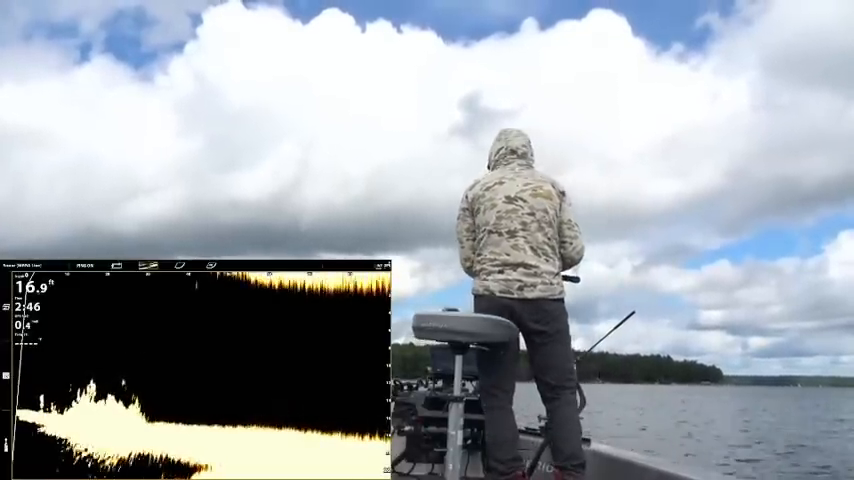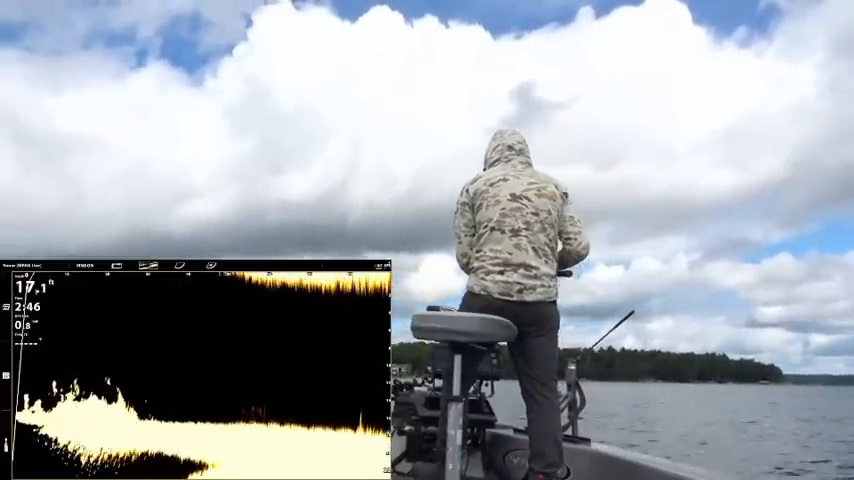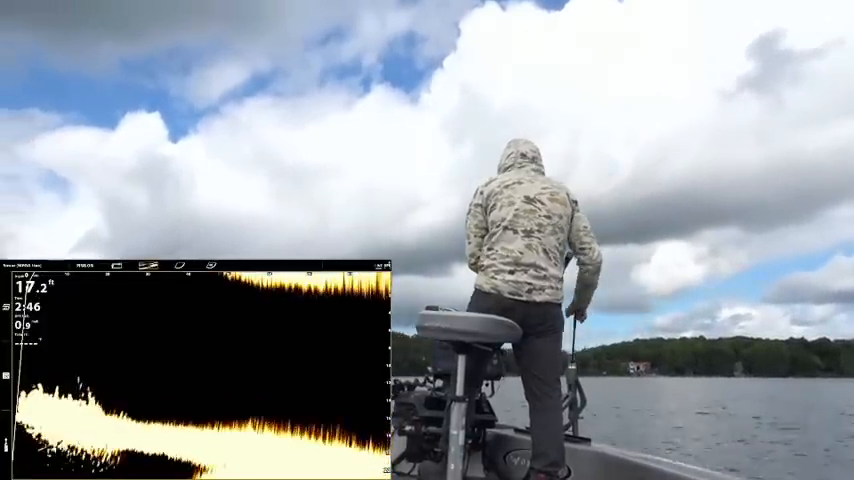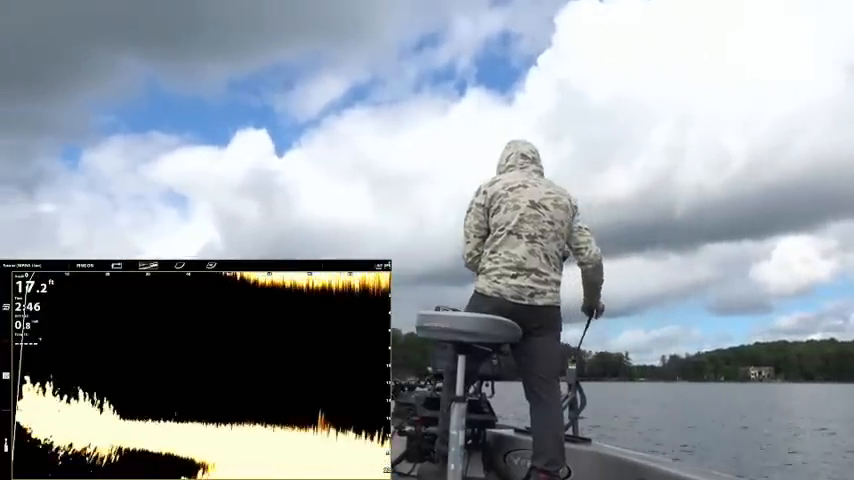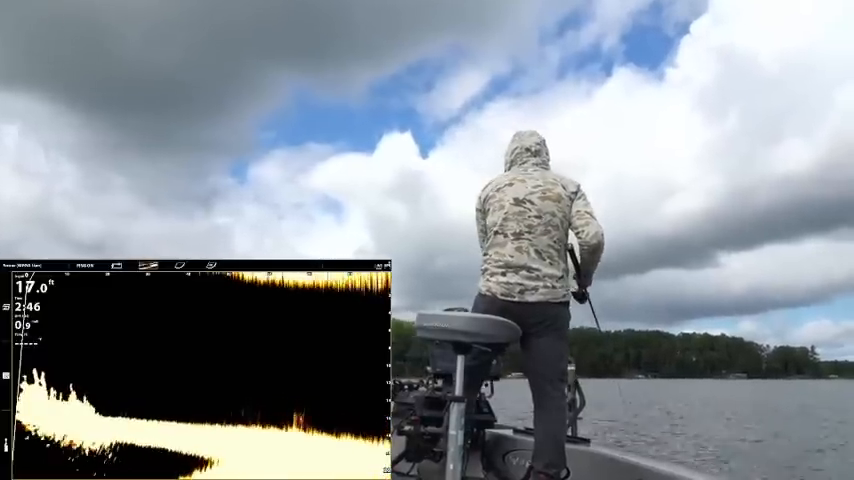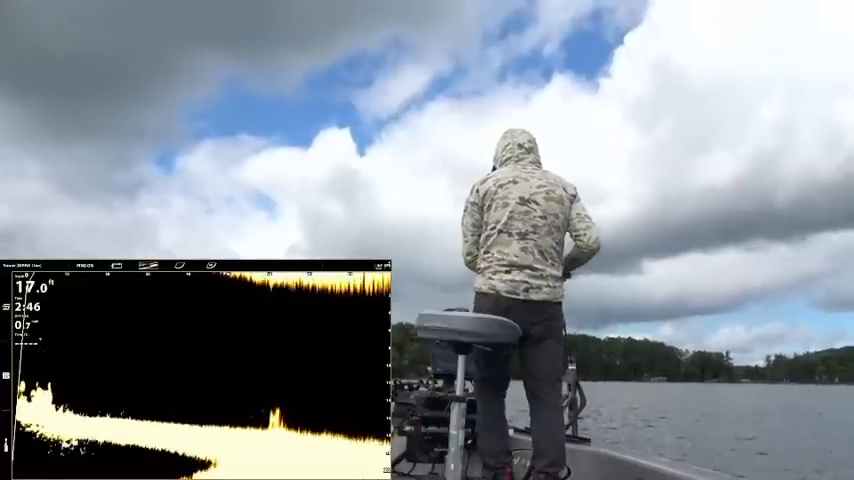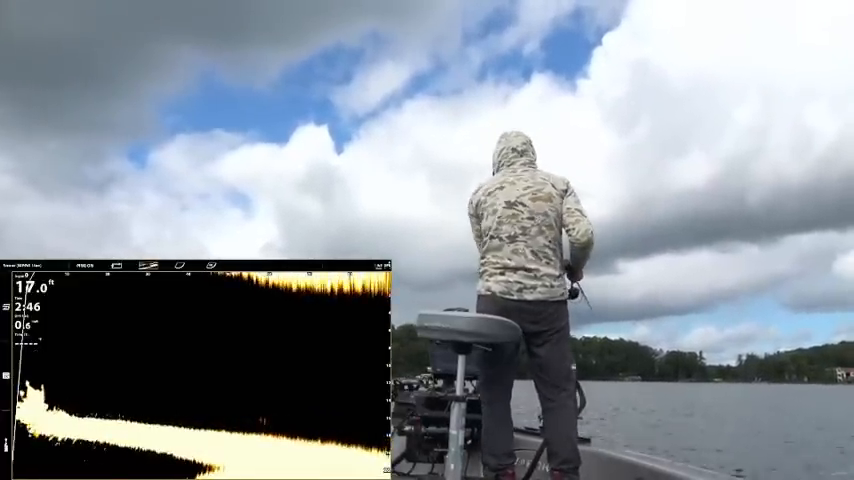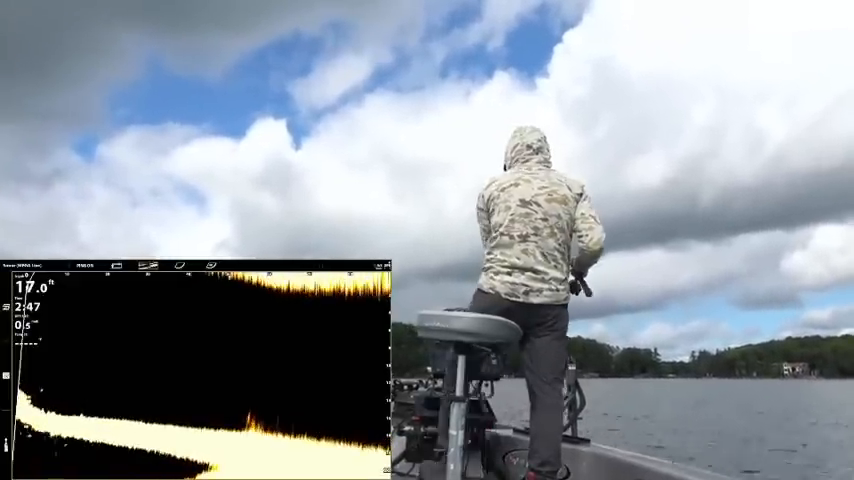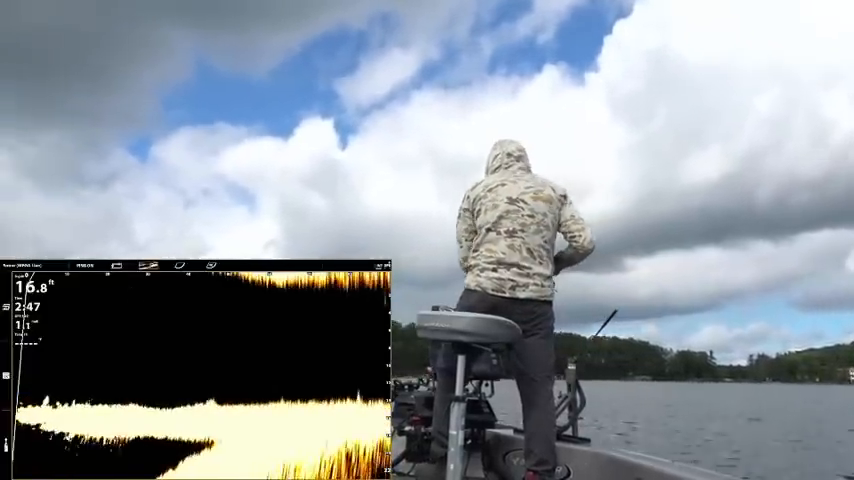Totally left the station. That was a fish, for sure. That did not cooperate though. I was actually semi-convinced it could go down there for a second. Can't tell if this is two or an object on the bottom. That one is not what we want. Alright, we're going to keep flying through.